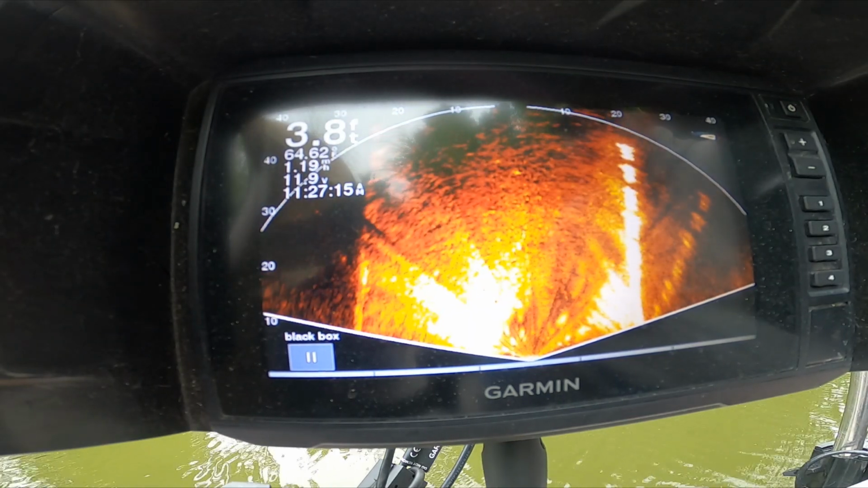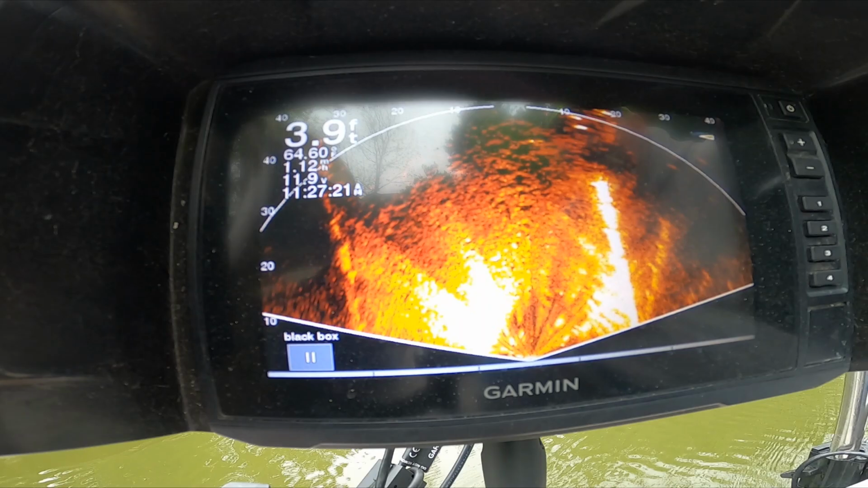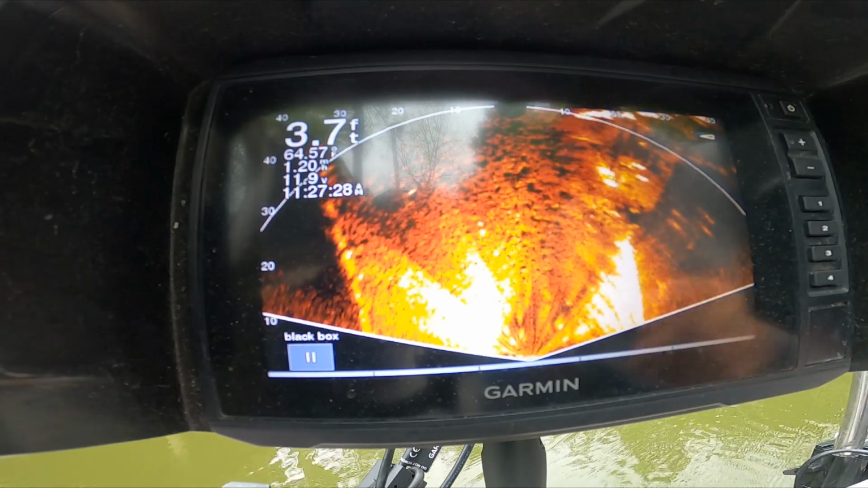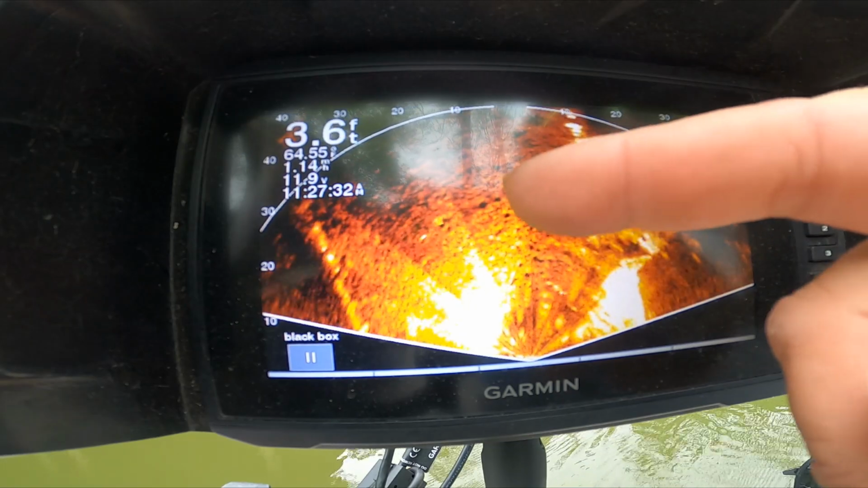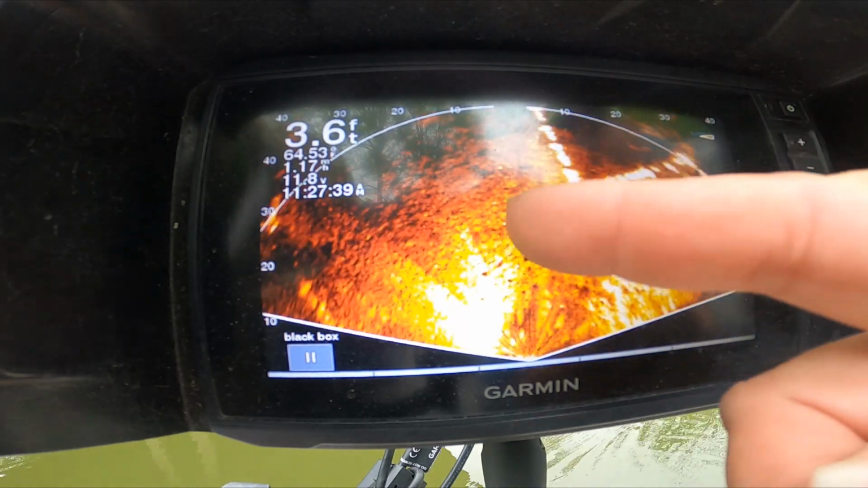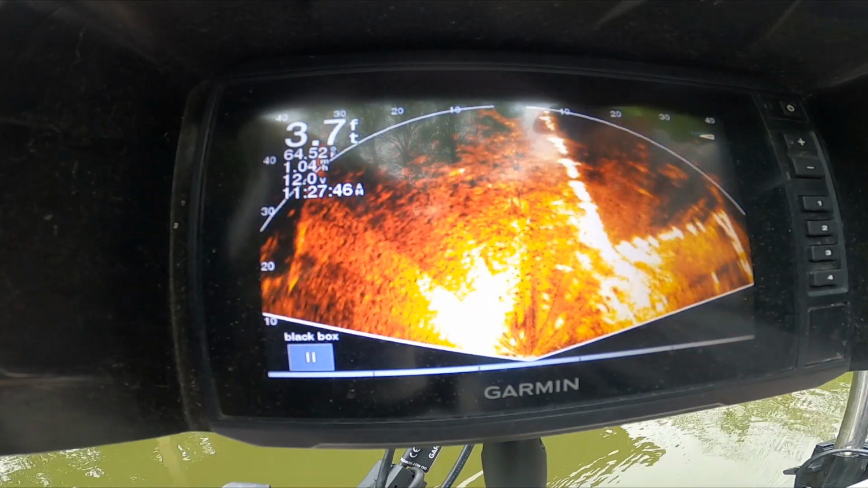I don't want you that don't have a live scope, that cannot use this technology right now, to get discouraged, because if you have a side imaging unit, you see fish there sitting in there. Those actually look like there's a few beds in there. Those divots, those shadows that you see, the shadows swimming across. Sorry if my finger's getting in the way, I'm just trying to point it out to you.